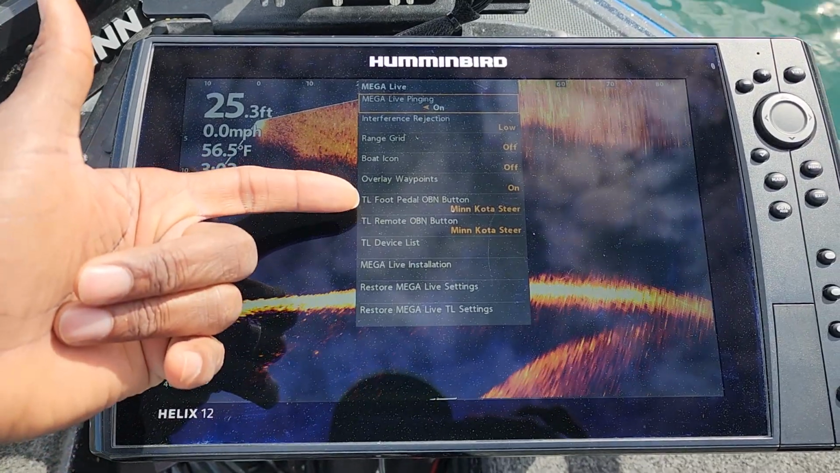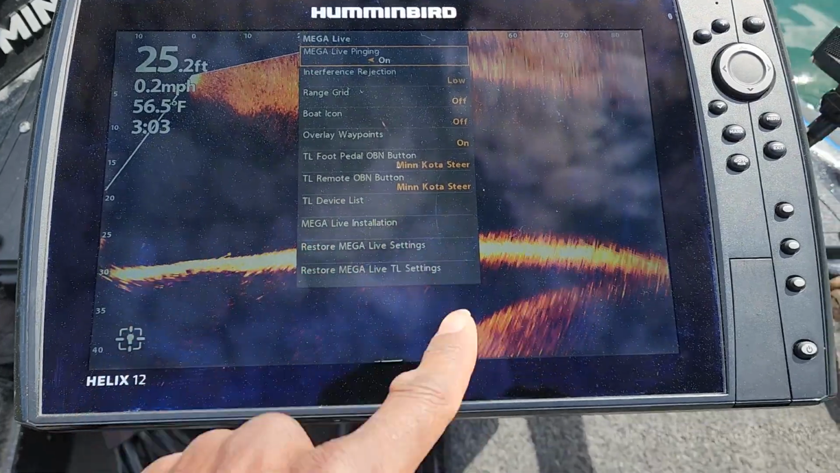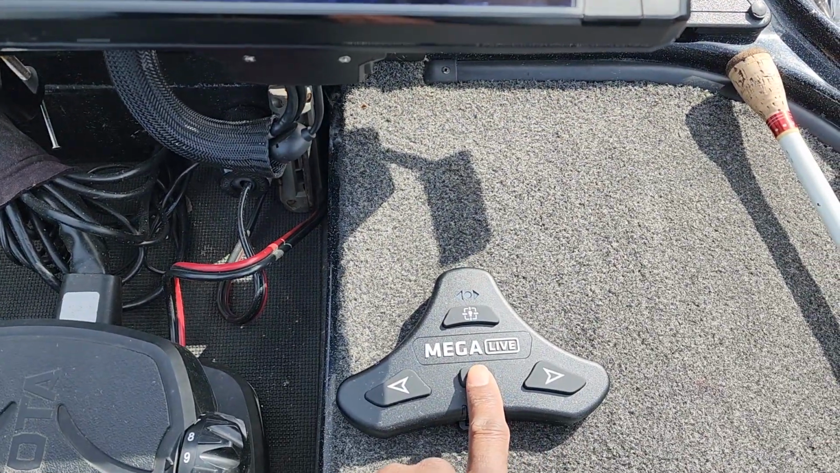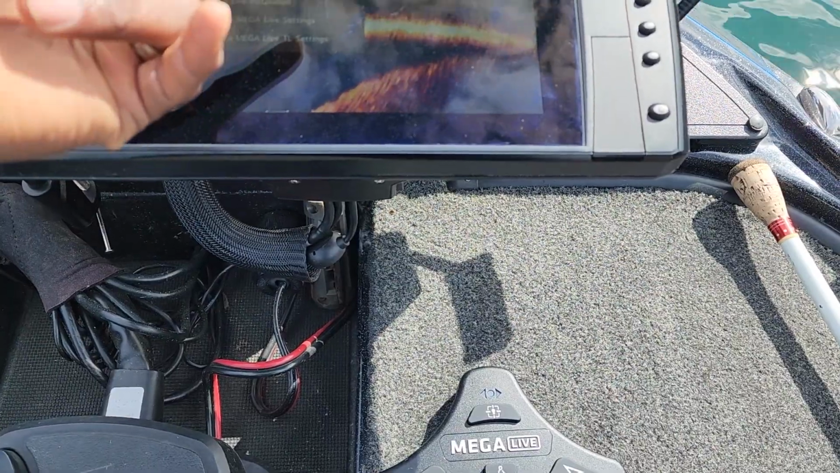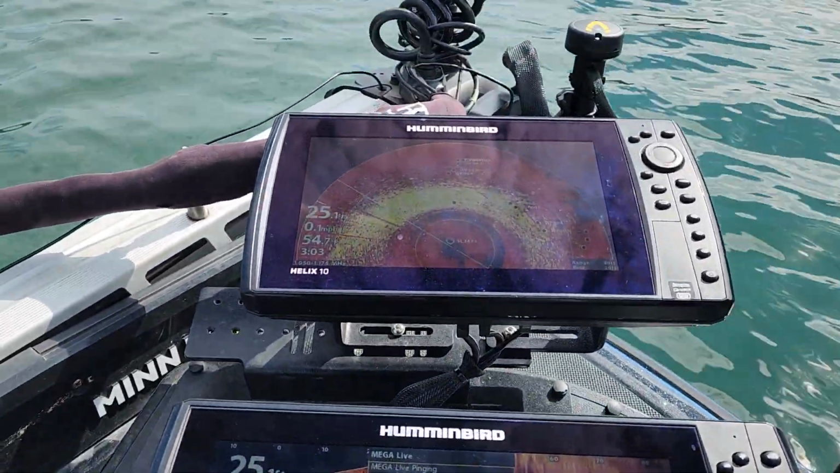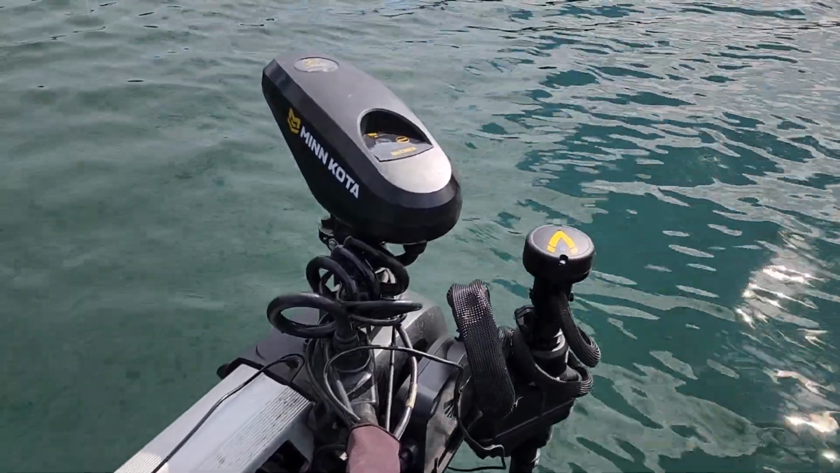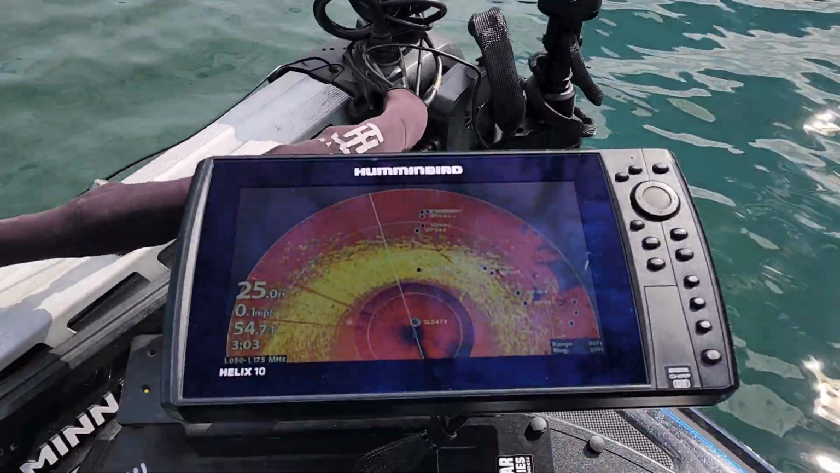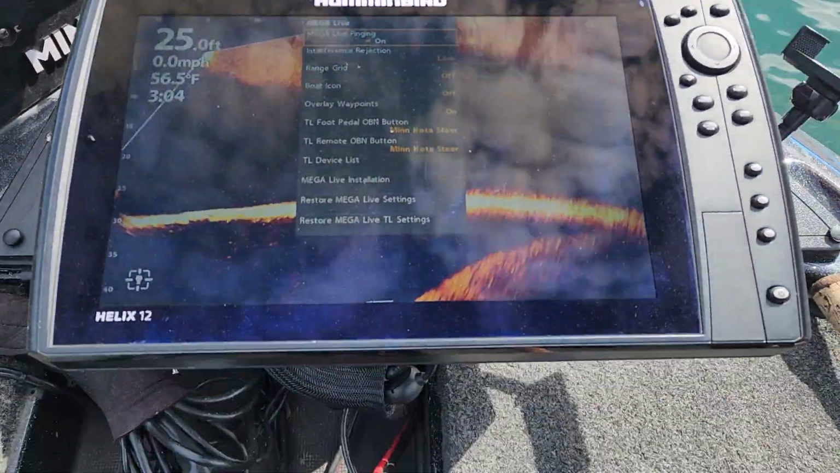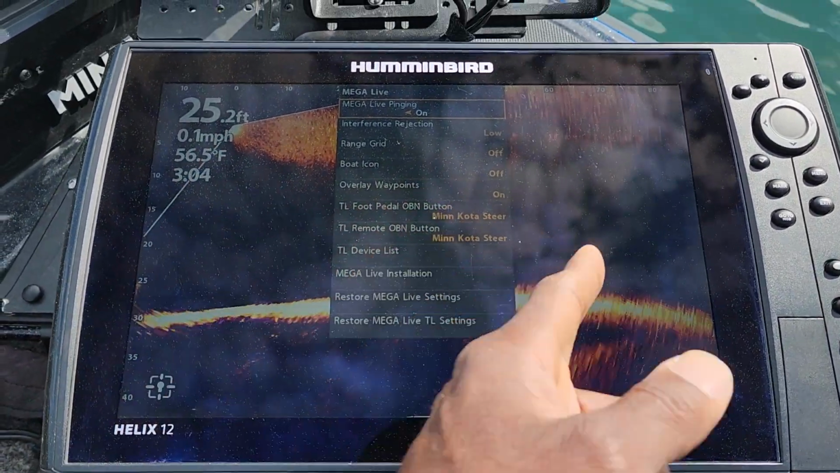Now for your trolling motor foot pedal button, what this is going to do is control this button right here. So whether you want that button to be on Minn Kota steer, and basically what that does is as you move the trolling motor, the target lock will actually follow the trolling motor. So that is what that option does. It just controls what this button right here will do for you. So like I said, I have mine on Minn Kota steer.